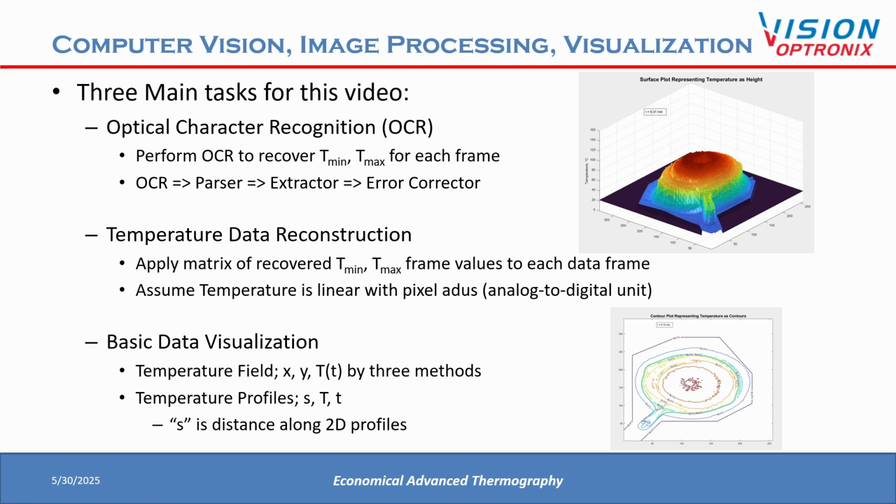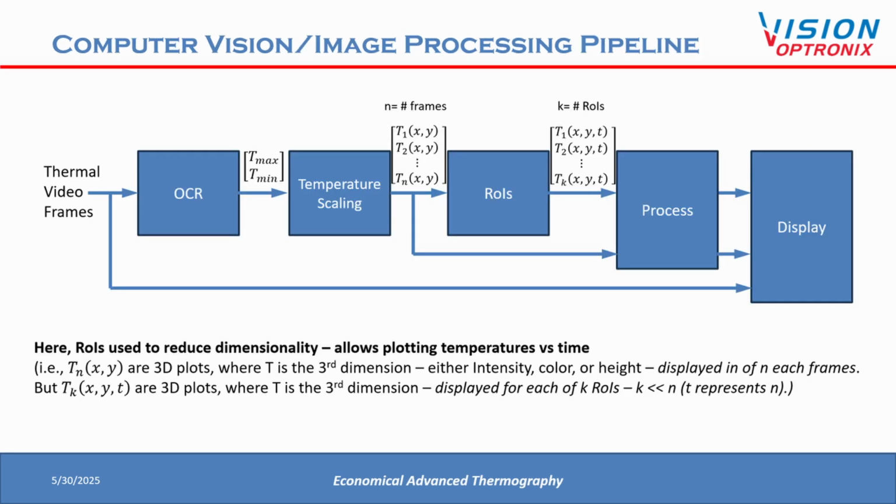Three main tasks were performed with the image data saved by the Topdon TC005: optical character recognition, or OCR, temperature data reconstruction, and data visualization. More in-depth thermography can be performed after these tasks are completed, but we don't cover that aspect here. We perform OCR to find the maximum and minimum temperatures, Tmax and Tmin, for each frame.